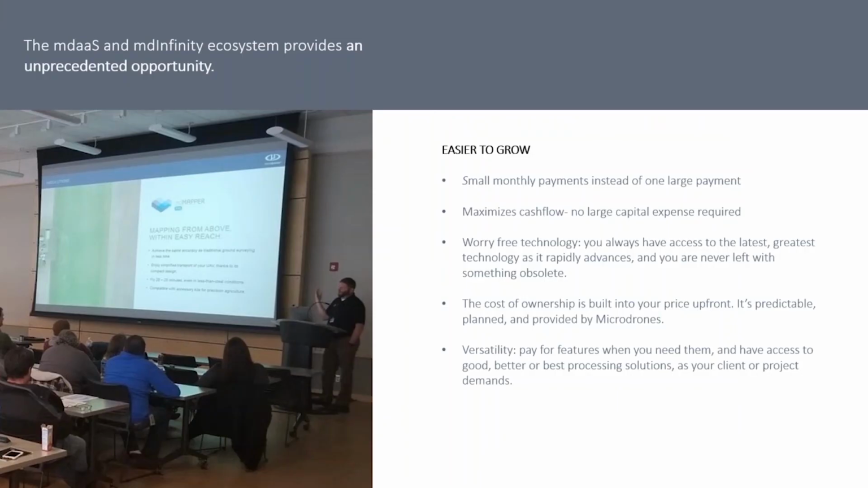And like we stated before, Microdrones as a service makes adding new and different payloads that much easier, because you're so well built into the Microdrones as a service platform and the MD Infinity platform that going from one thing to the next is going to be super easy for you, which will allow you and your company to grow with Microdrones.